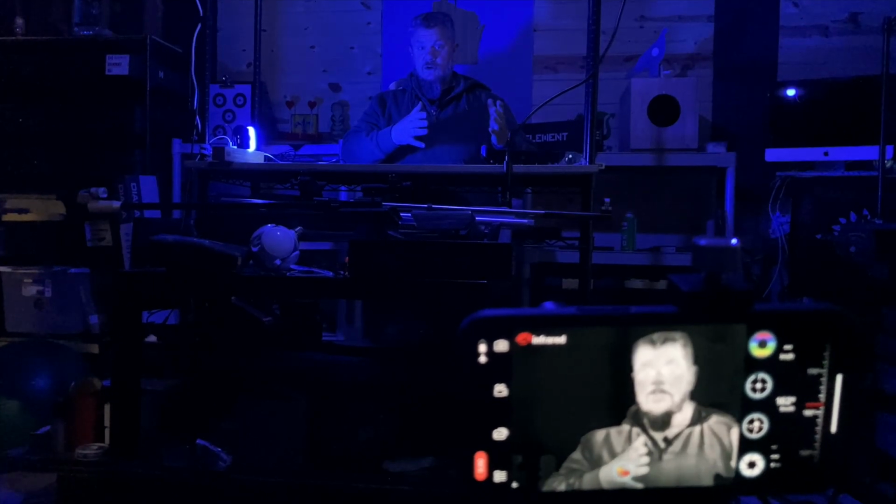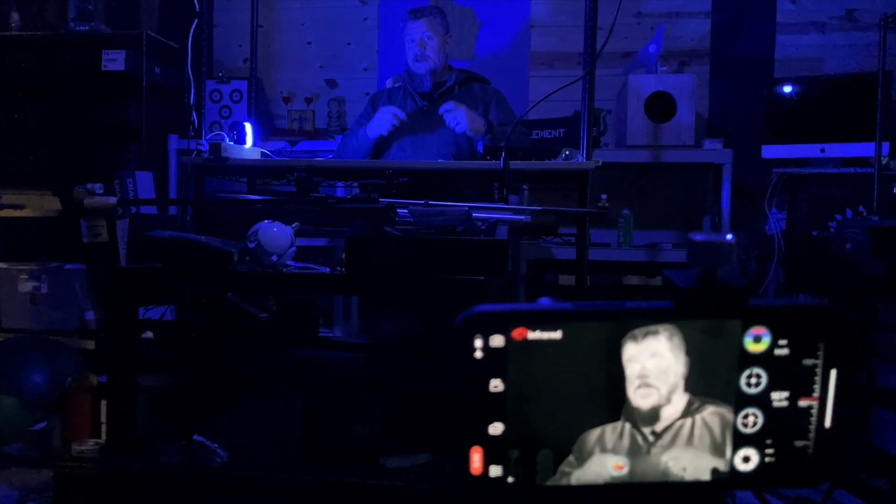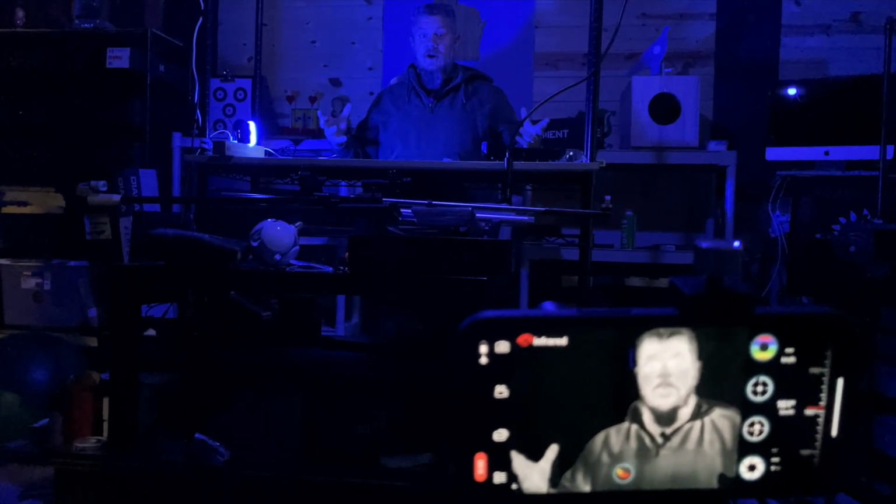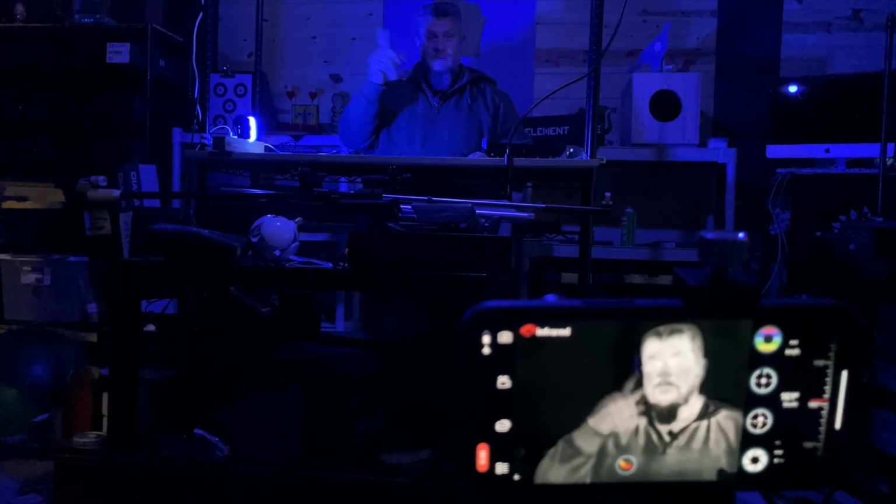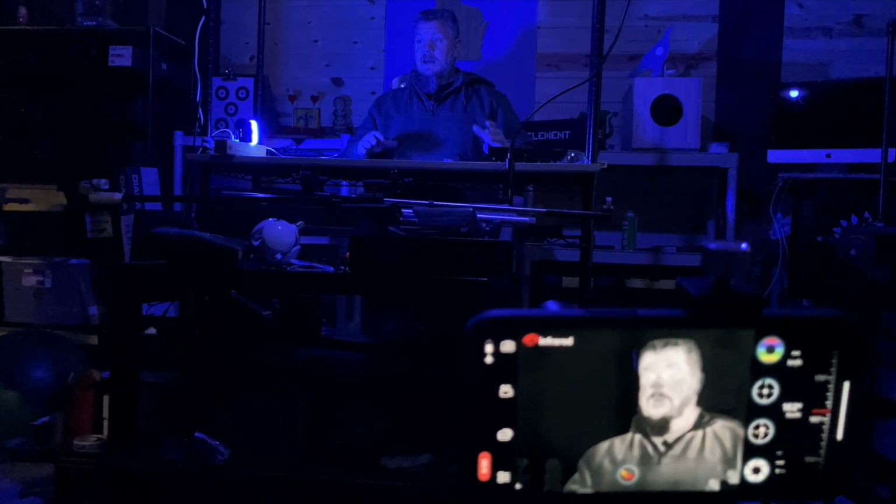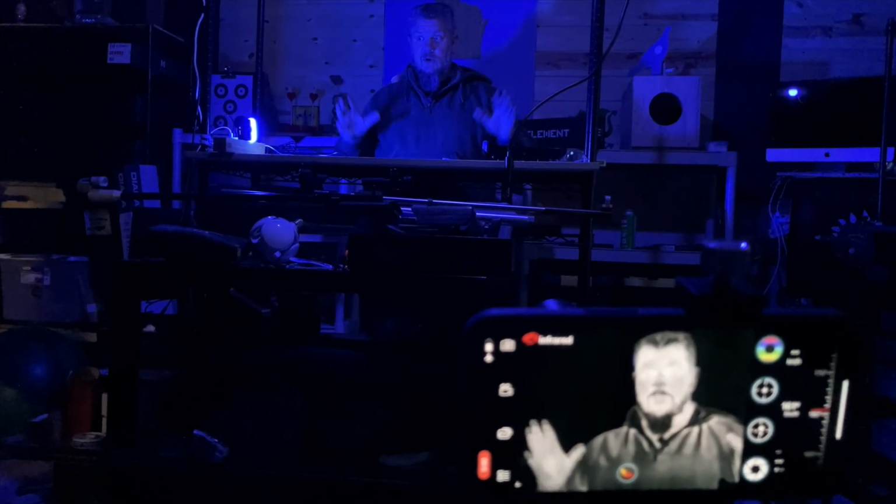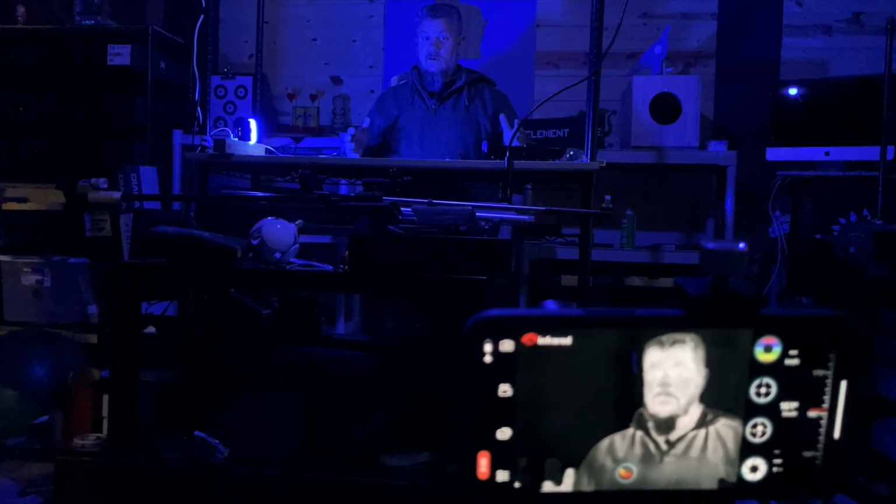$350. And you can, with an included kit, turn it into an airgun sight. No magnification, but you can change the reticle around. You can pick different stuff. You can zero it to what you need to. And there is nobody else out there who is putting together a package like this at anywhere near this cost.